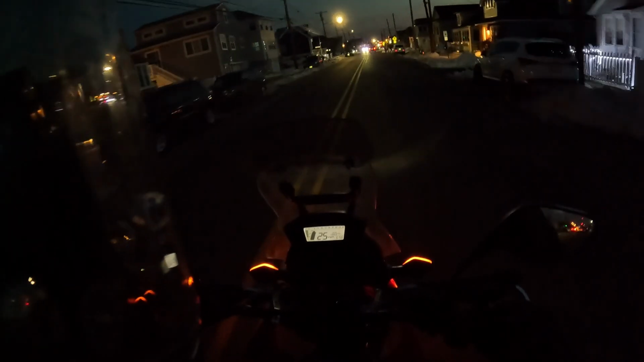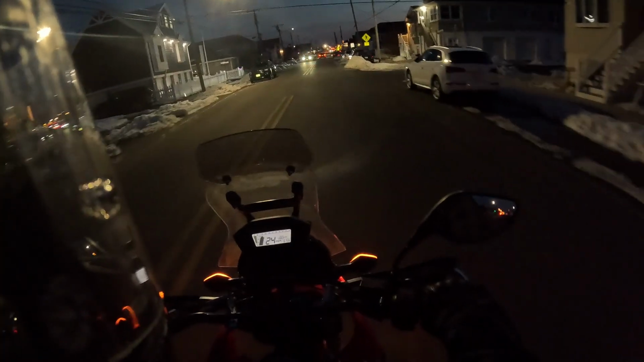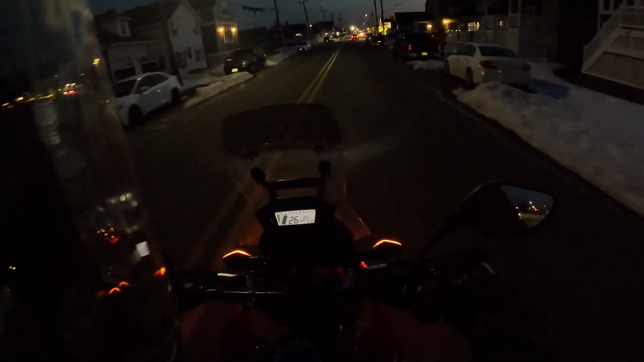It's funny because literally all these houses are Airbnbs now. Oh my god, the moped is still standing. I wonder if they put it inside or something. That moped literally never moves. It's getting dark out, which kind of gets scary.